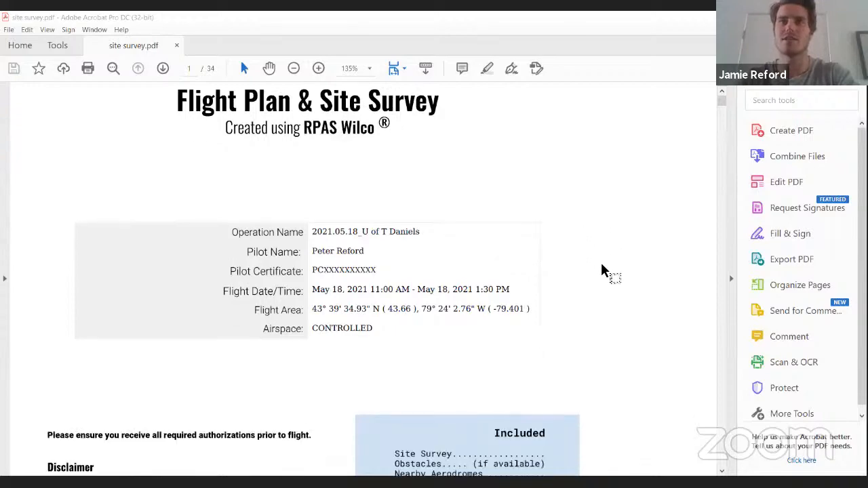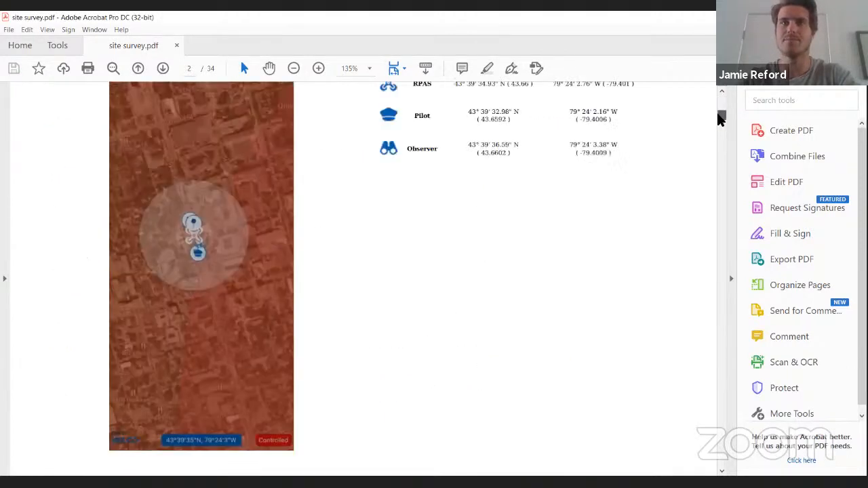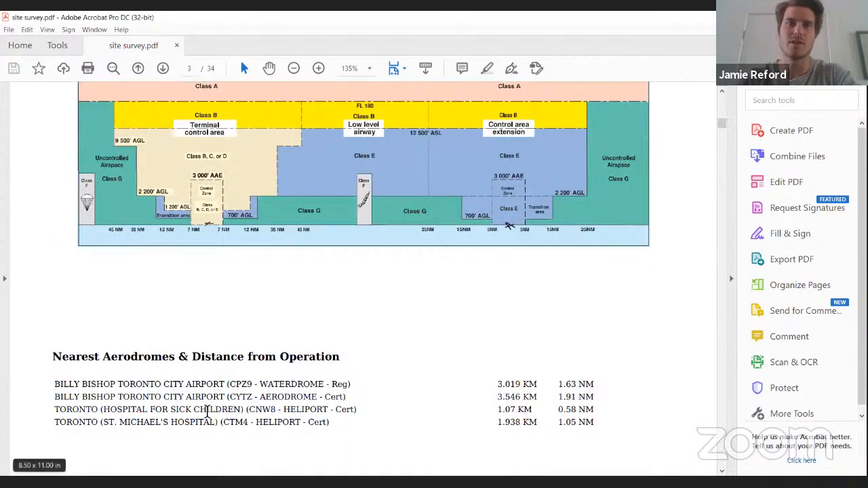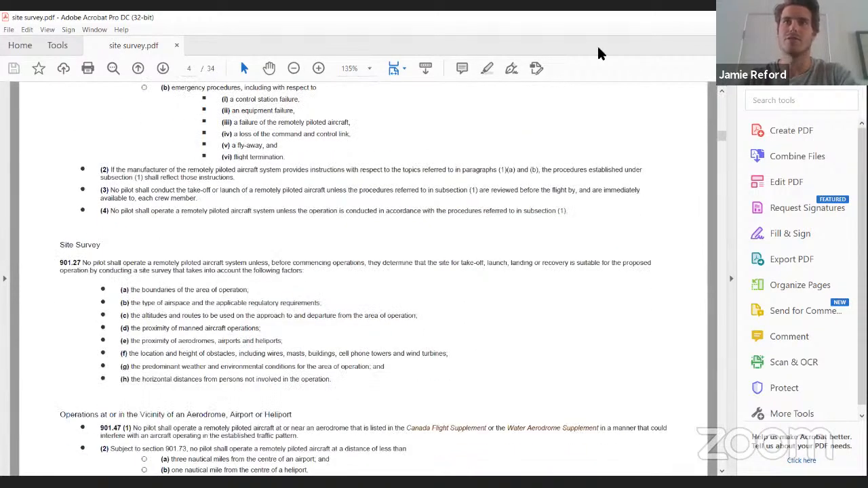If you are thinking of implementing drone operations into your future workflow, this type of documentation is critical. So you can see here, we've got mission overview, flight plan, the name of the drone, pilot certificate number, lat/lon. And then just reminders, we were flying near Billy Bishop, as well as the two heliports at Toronto St. Michael's and Hospital for Sick Children. So this document contains all relevant information pertaining to those aerodromes.